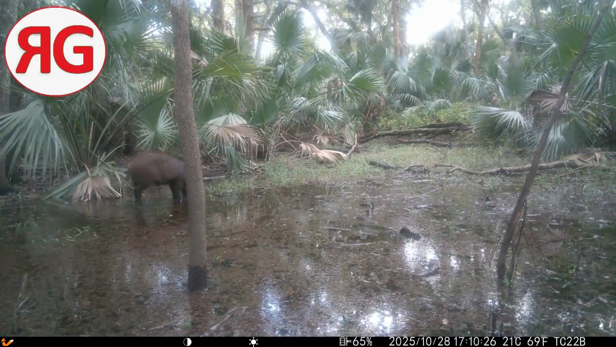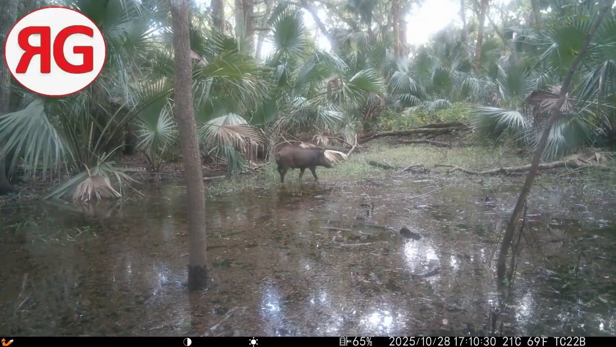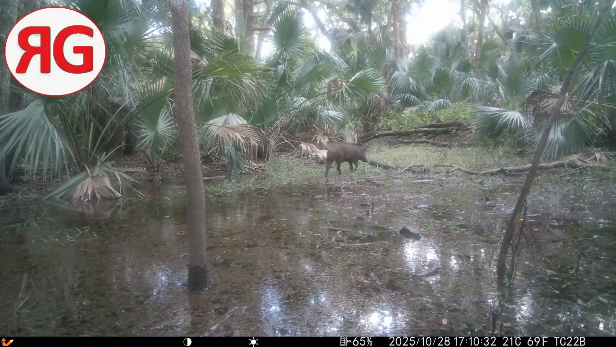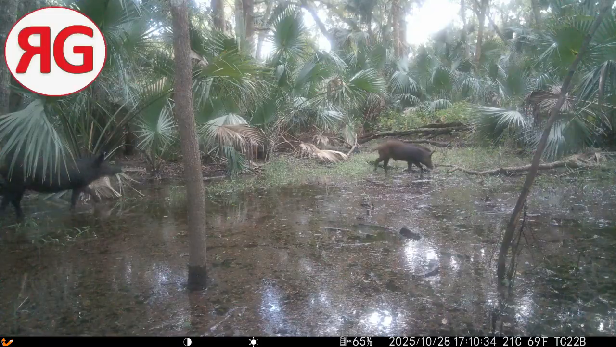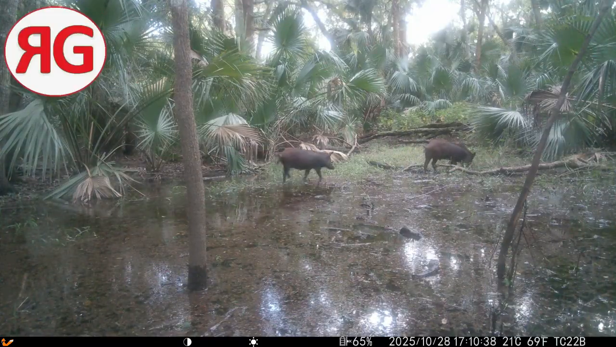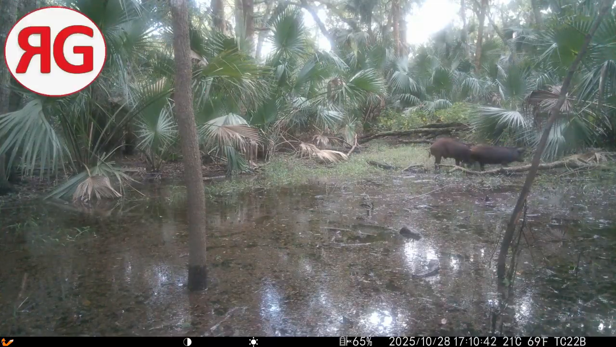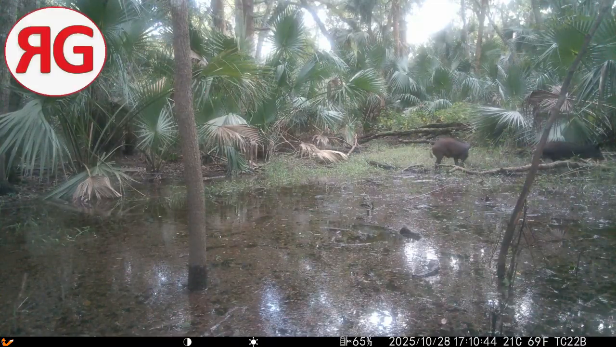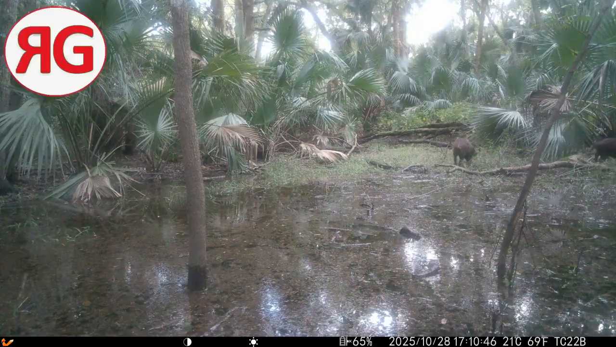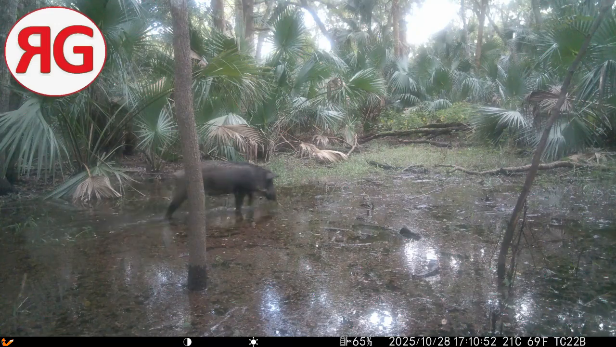Another pig wandering by. Just kind of came through. There's a few of them actually. Come wandering by, just looking for snacks, I suppose. There's another one.